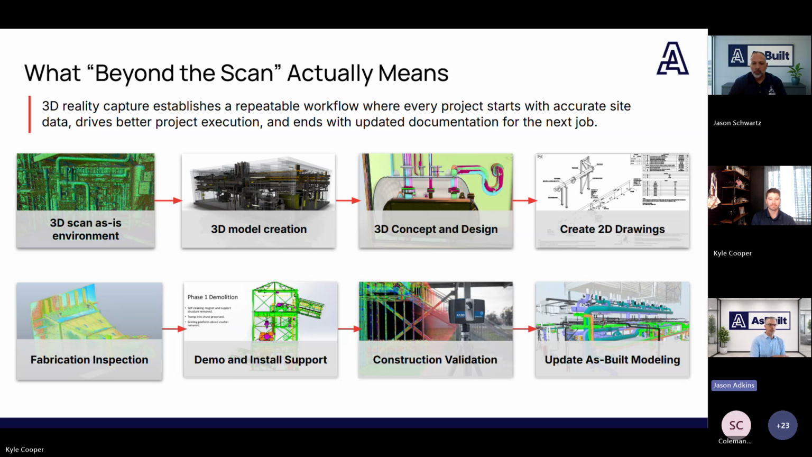Just as we're scanning at the beginning of the project and capturing the as-is, we're doing the same thing in the fab shop. Scan techs go to the site, scan the fabricated equipment, and overlay the point cloud over the design model. Now we're able to see any deviation or anything that should be corrected prior to shipping to the site for install.